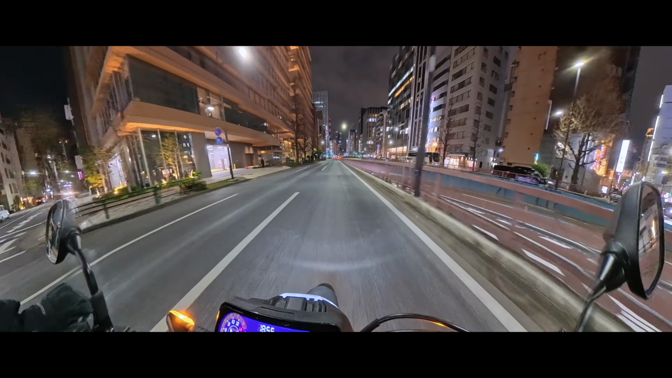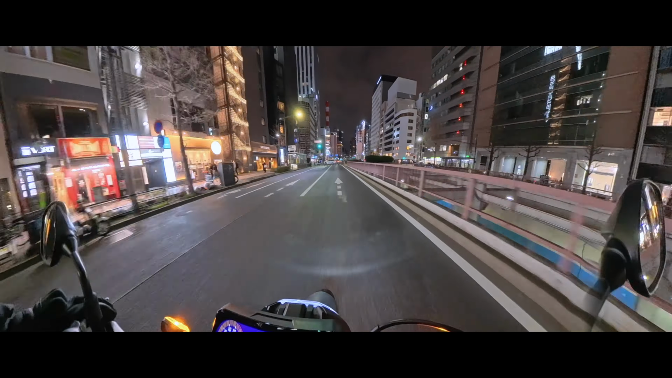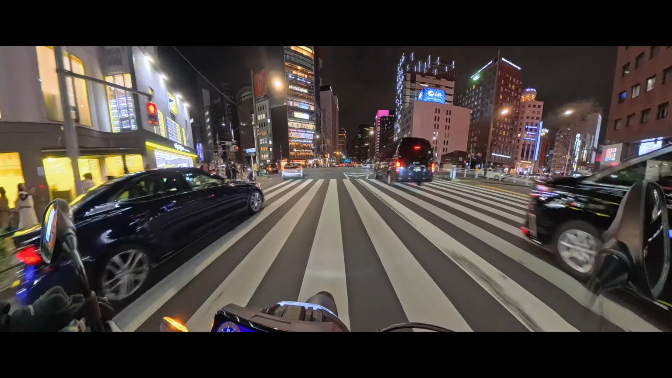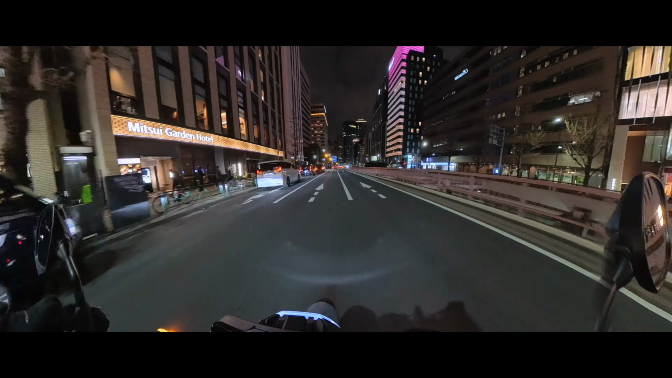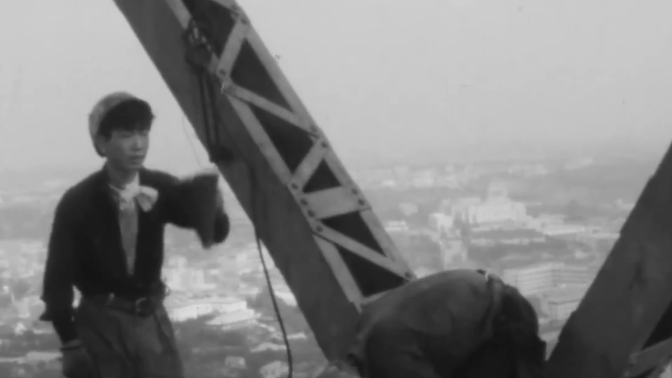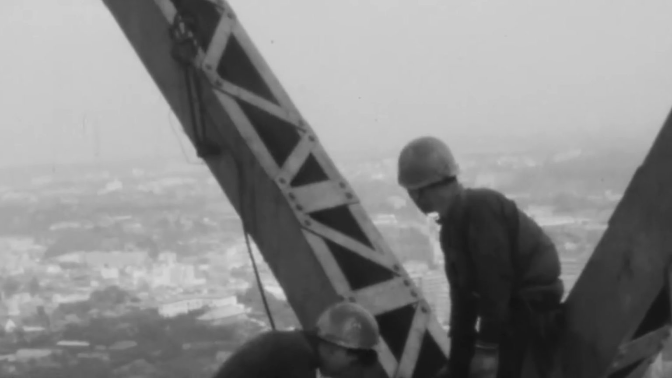He would heat a steel rivet until it was glowing orange hot, about 800 degrees Celsius. Once it was soft enough to be shaped, the heater would pick it up with long tongs and fling it through the air toward the joint where the steel beams met.